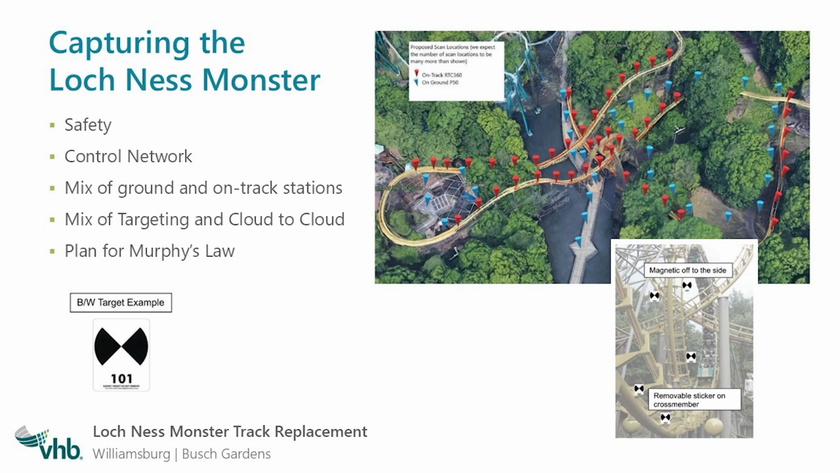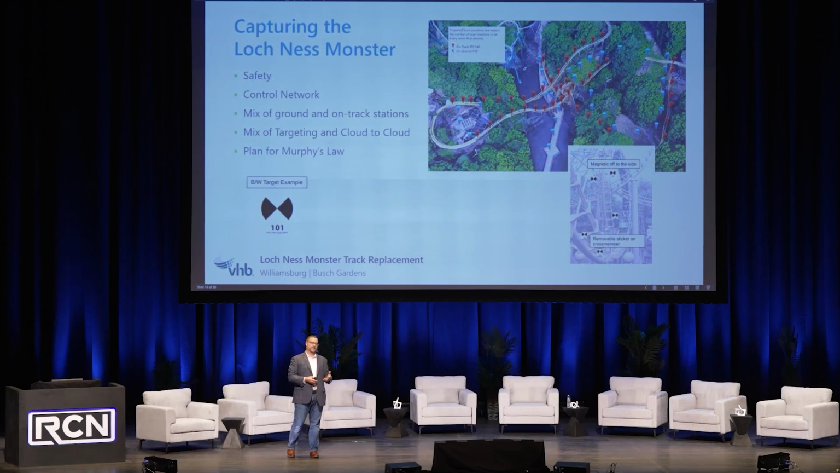We knew we were going to be on top of the track. For that, we planned on using an RTC on the track, and then a P50 below, and a P50 to then get special areas we thought were just a little too sketchy to be carrying a $90,000 piece of equipment up on. We knew we were going to use mostly cloud to cloud, but then we were planning for some type of cloud to cloud problem.